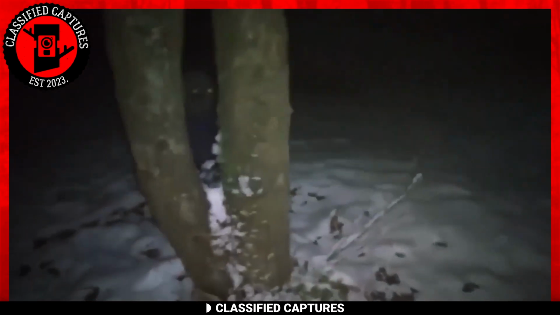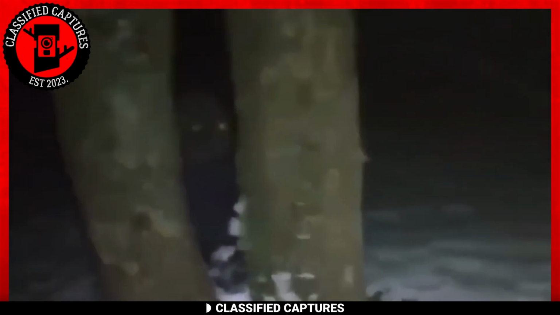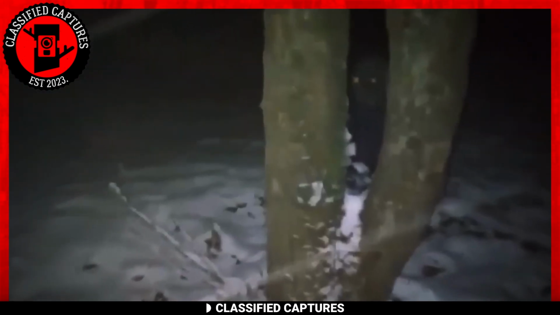Now, if I were in that situation, I would have sprinted for dear life, but this guy, well, he had other plans. Believe it or not, he decided it would be a great idea to chase after the mysterious creature and document it. With determination, he located the tree and captured a video of the creature.